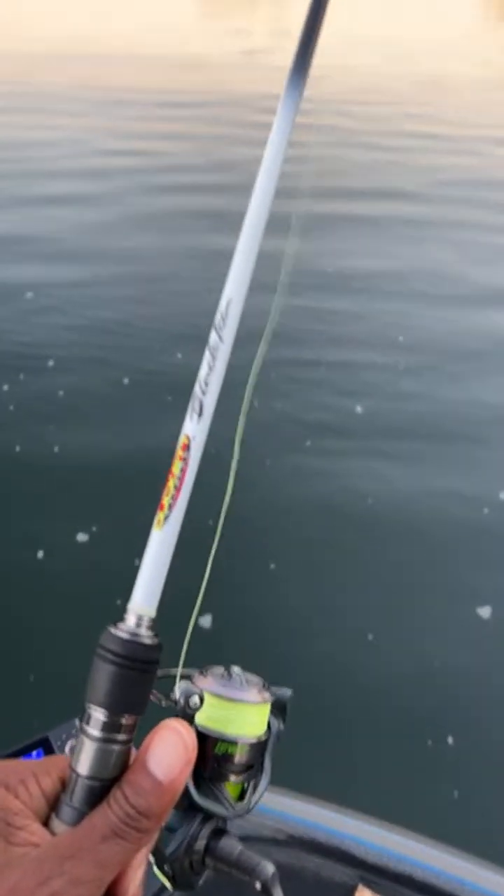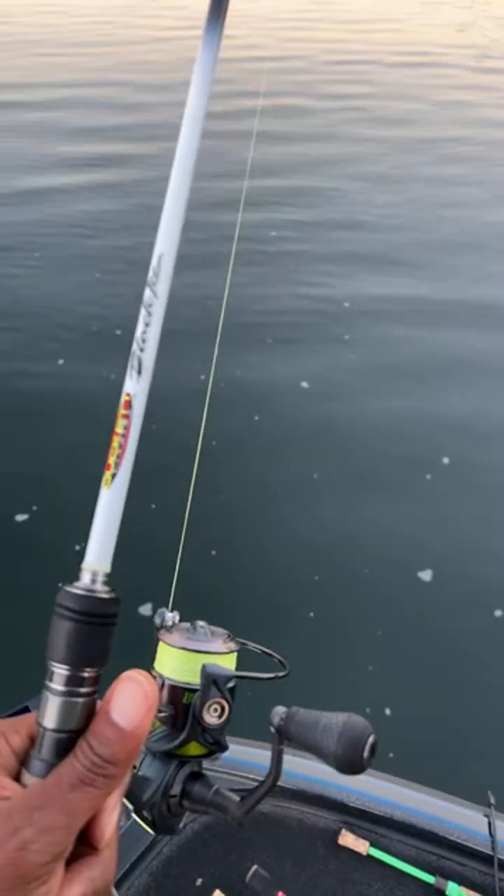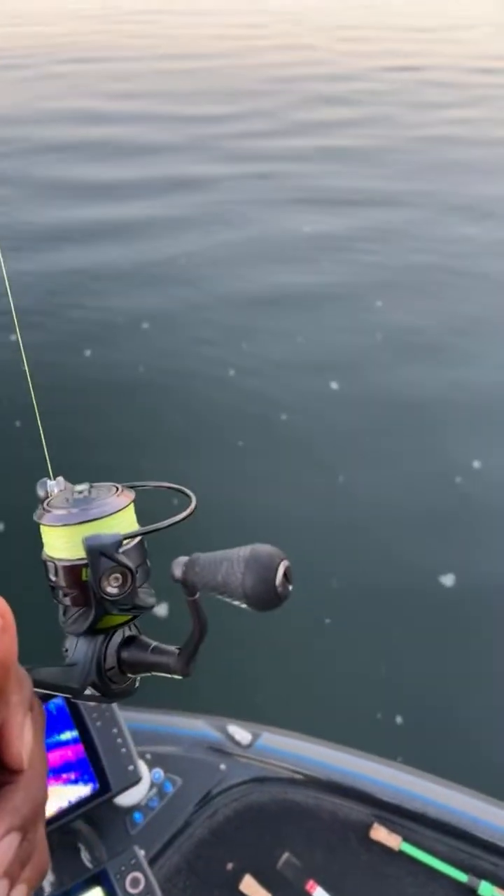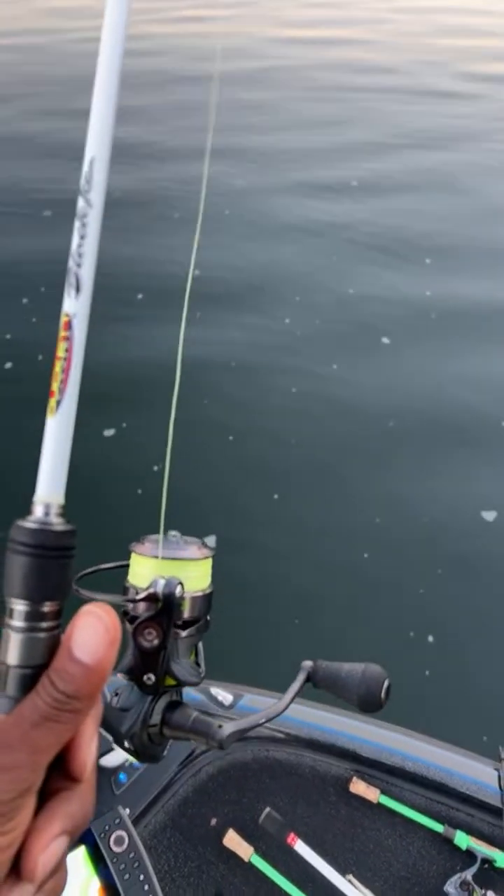Nathan says, if I win, can you buy a fish to release into the lake? Buy a fish? I don't know where to buy a fish from. Drew says, sounds like a DQ, and I ain't talking about Dairy Queen.